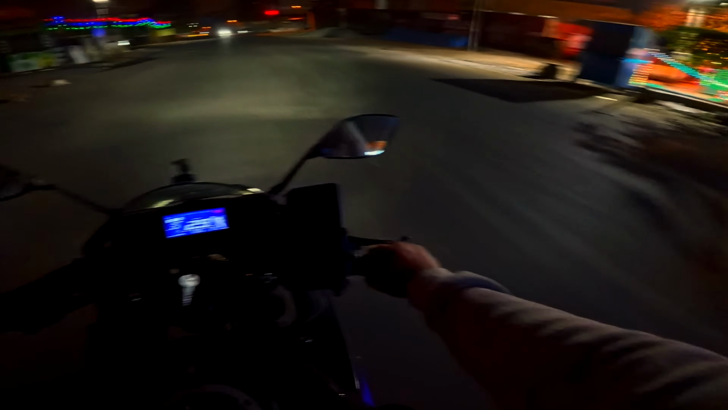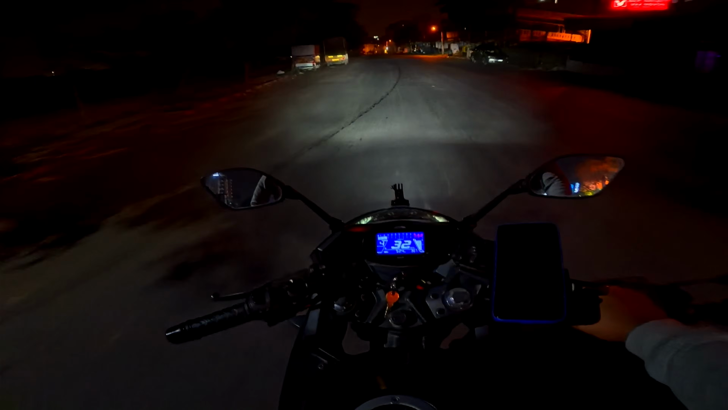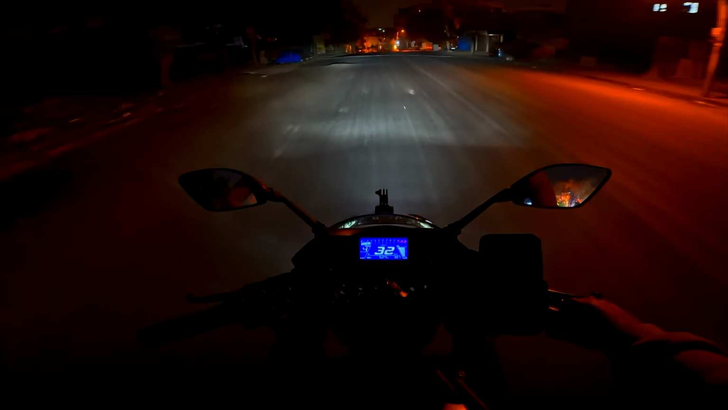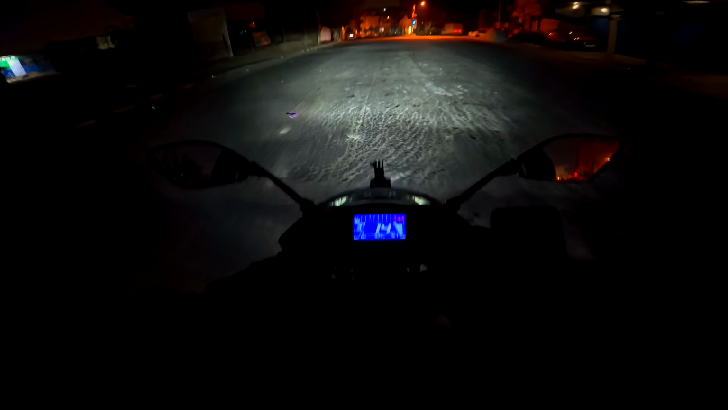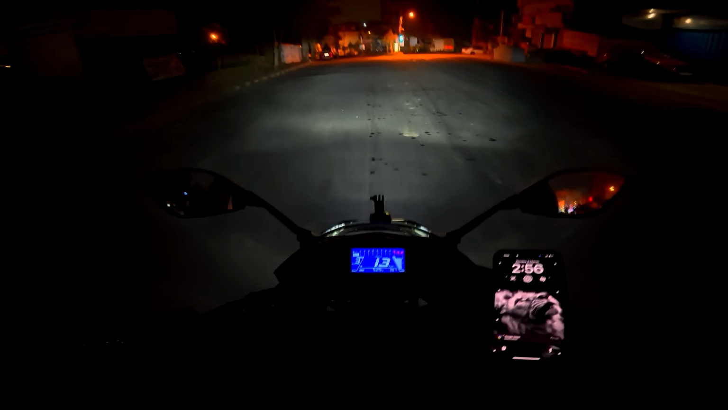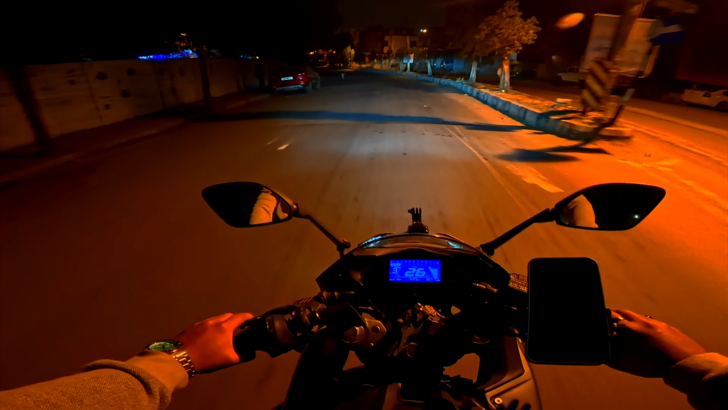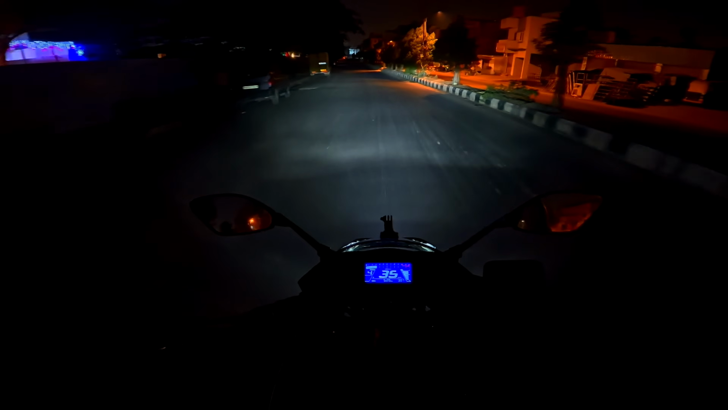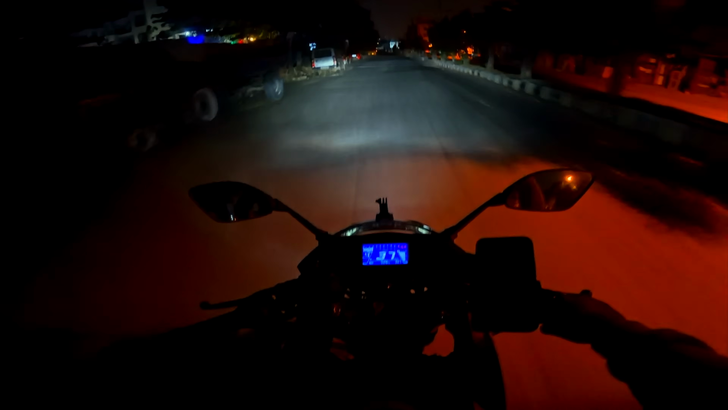Nice cops. This is the first time I've been caught by cops at midnight when I'm riding. Well, I guess they were just doing their job, nothing more. It's nice that these cops are not taking advantage that I don't speak Kannada, and it's nice that they were polite.